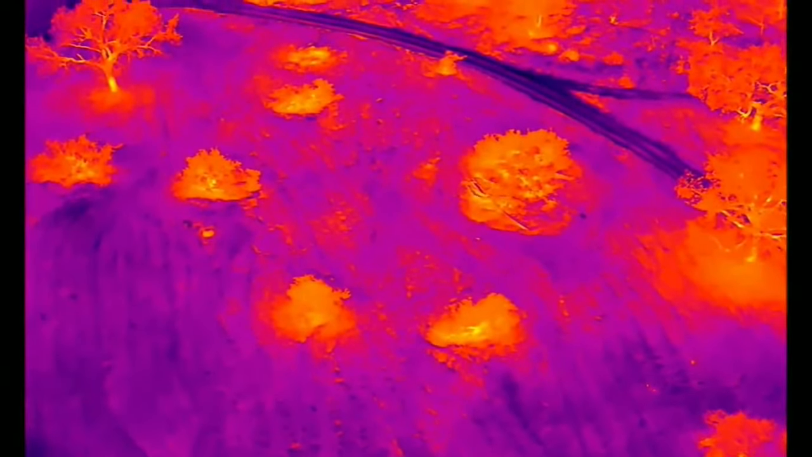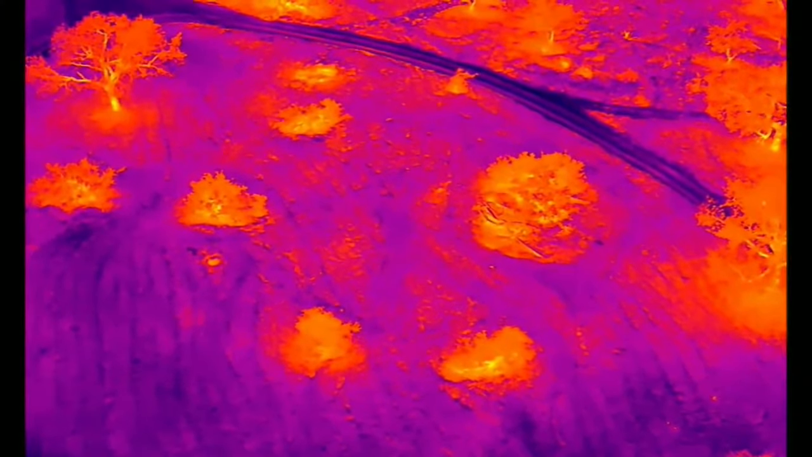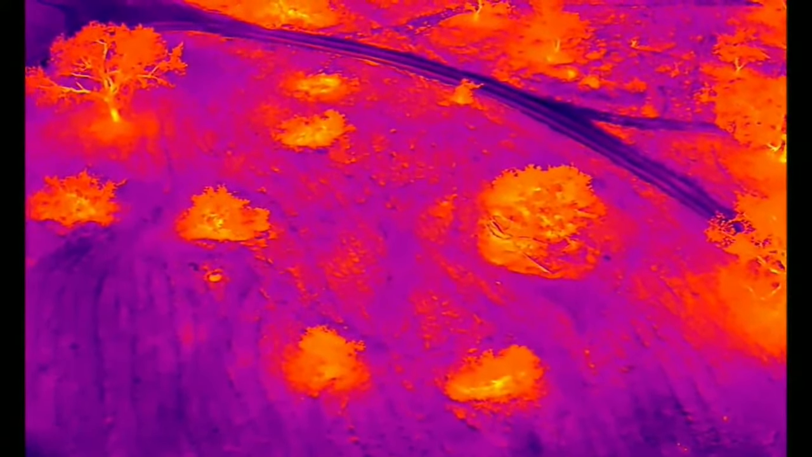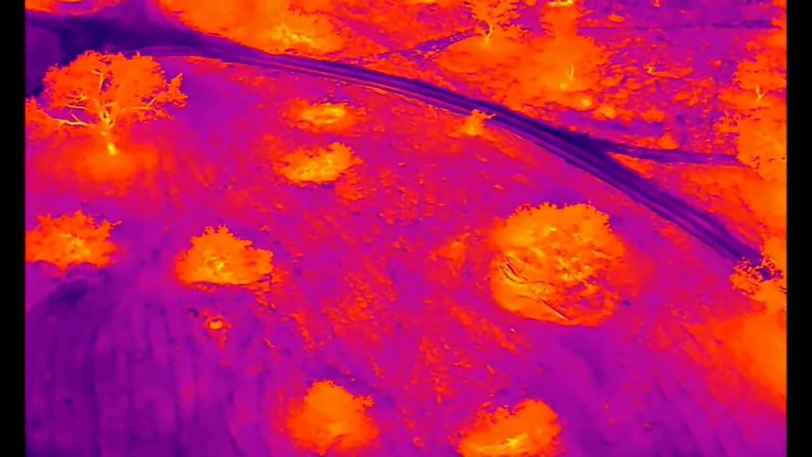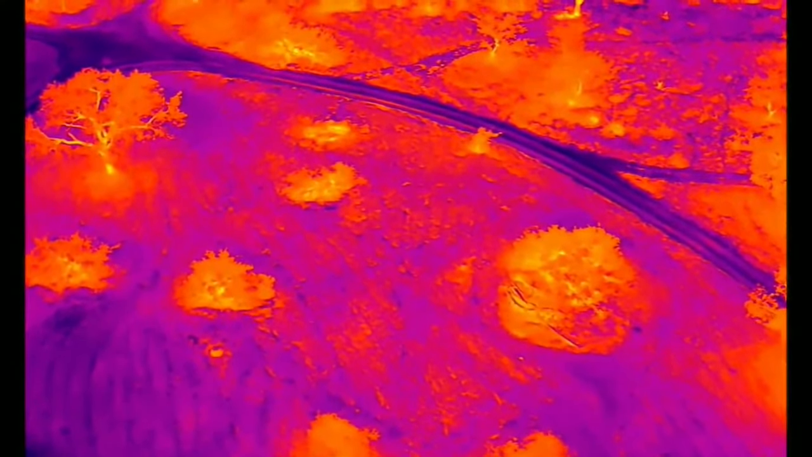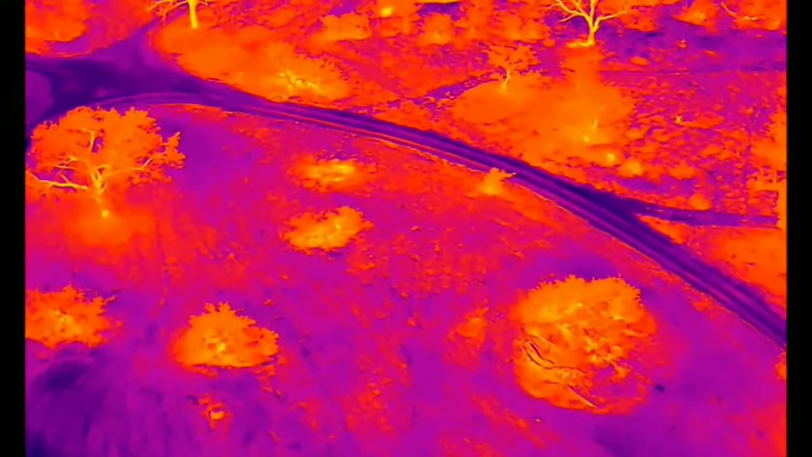At the moment our drone is moving in a southerly direction, and we're going to keep on going. At the moment I just see trees, and lots of them. It's very easy to see a well-defined spot, and that's what we're looking for.